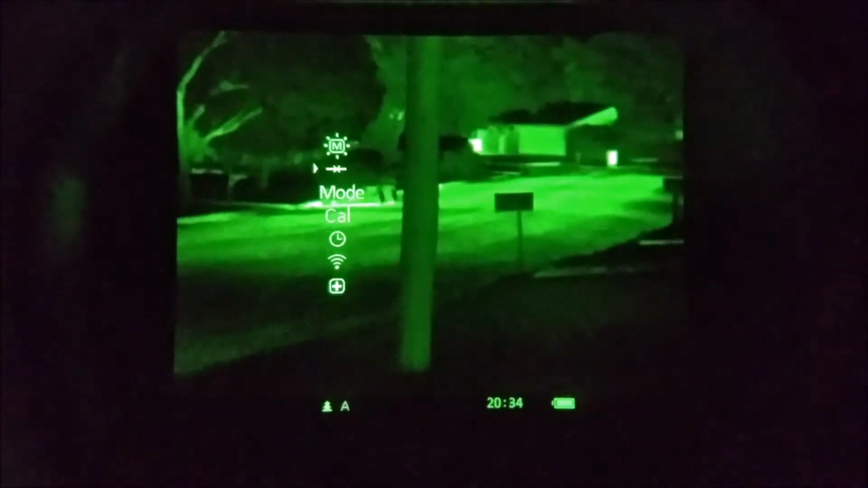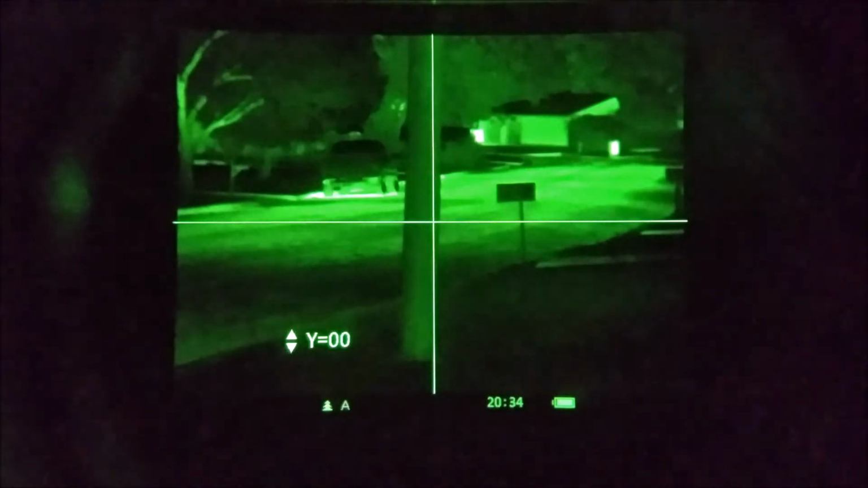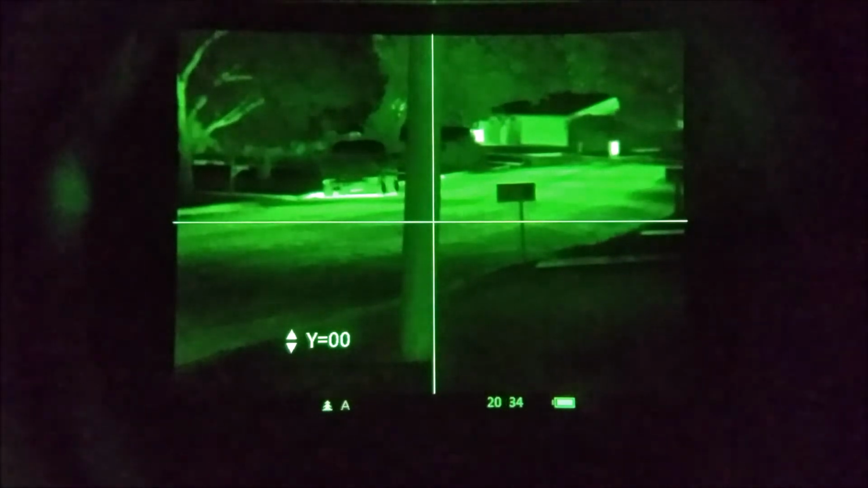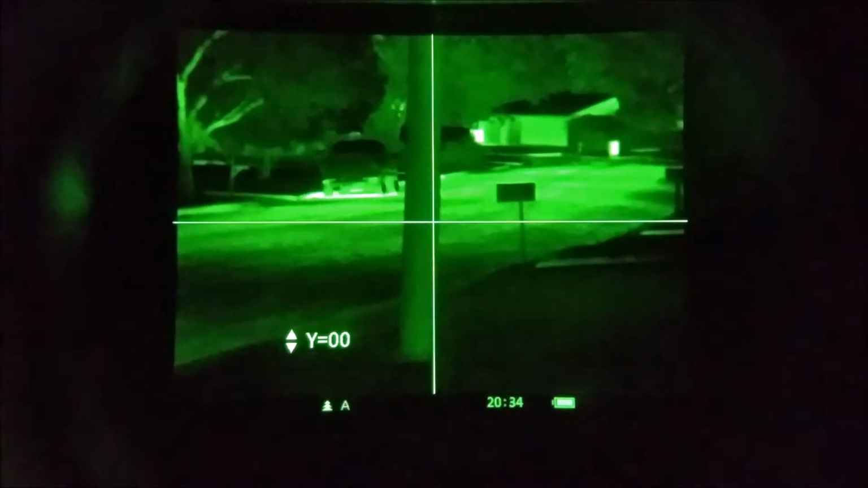The next one down is the ability to zero the center of this thermal clip-on with your day scope. Whenever you attach the thermal clip-on, if your point of impact shifts, you actually fire, and then you move this crosshair that's in the scope right now to the point of impact on the target, and that should change your point of impact to match where your day scope is actually zeroed. So a big plus in a thermal attachment or clip-on is being able to do this. Some others in the past I've seen don't have that ability, and it's been a detriment to the scope.